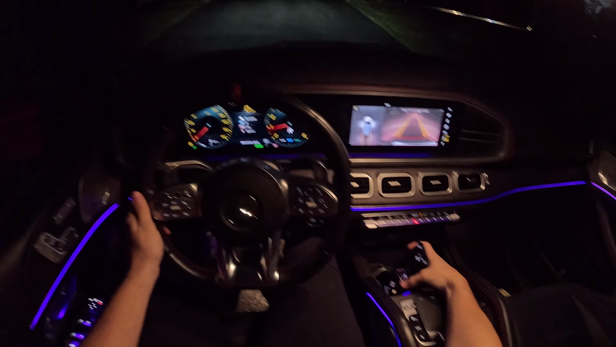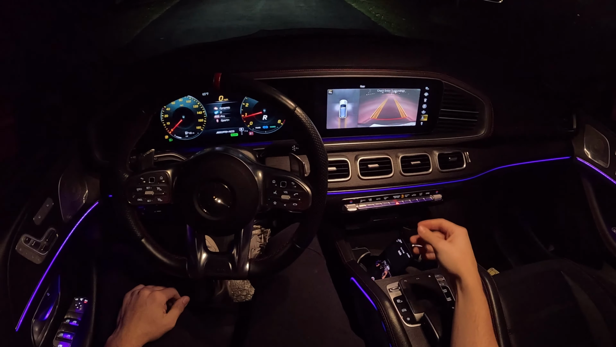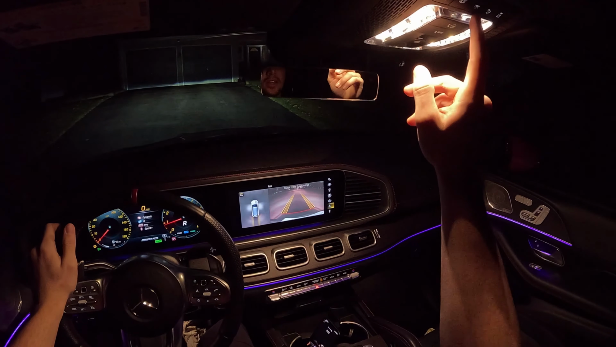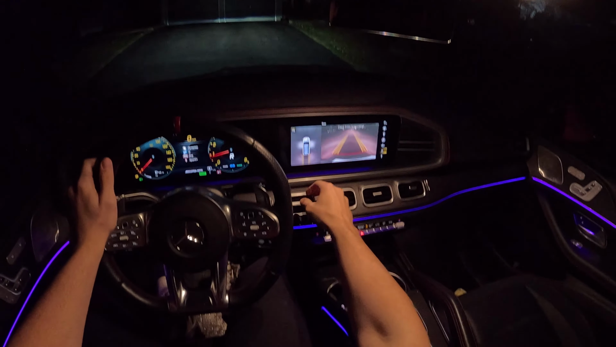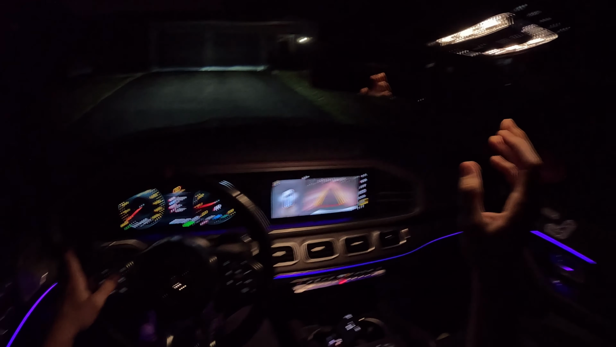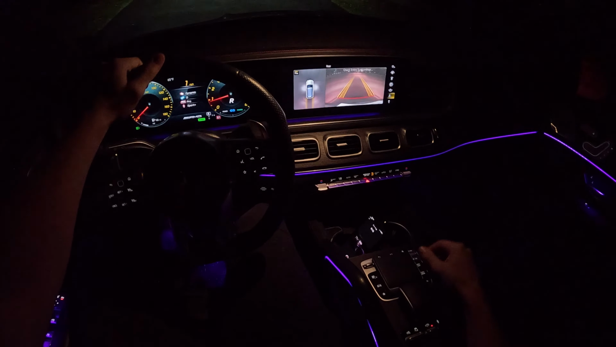All right, so we are driving the Mercedes GLE 53 AMG. This car has a turbo inline-six with an electric motor making 429 horsepower. I'm gonna turn this light off. I'm gonna leave one of the lights on so I hope y'all can see.